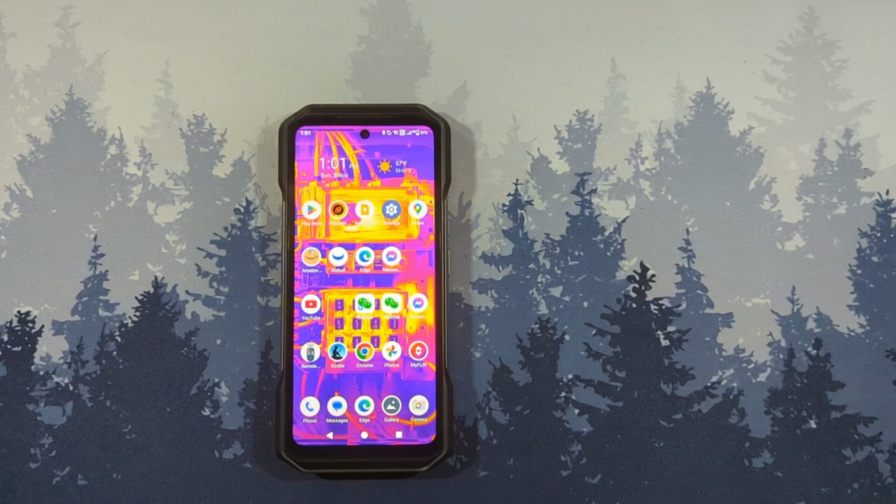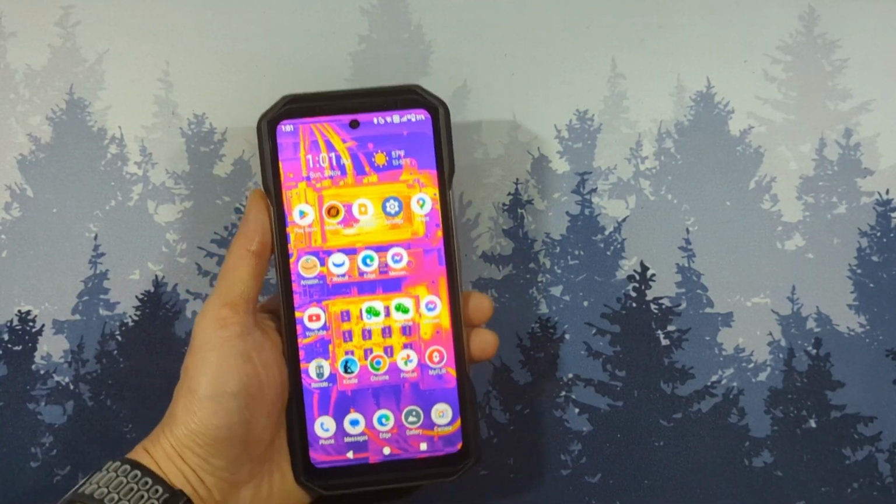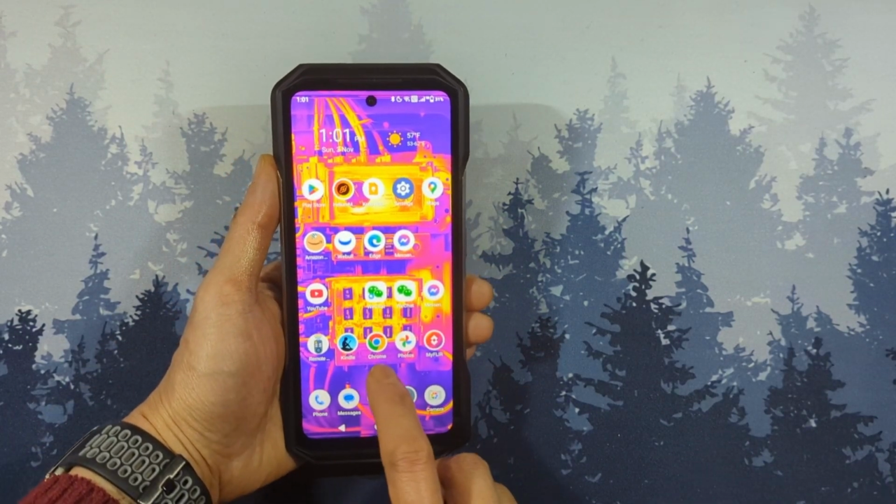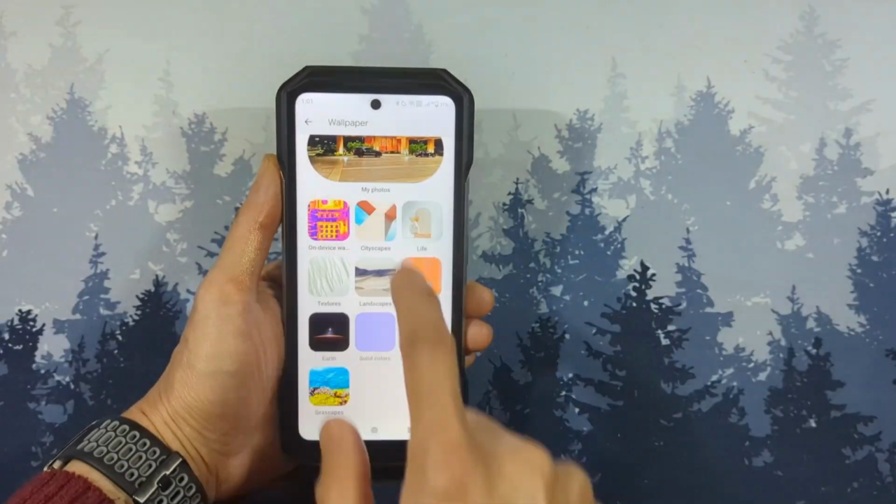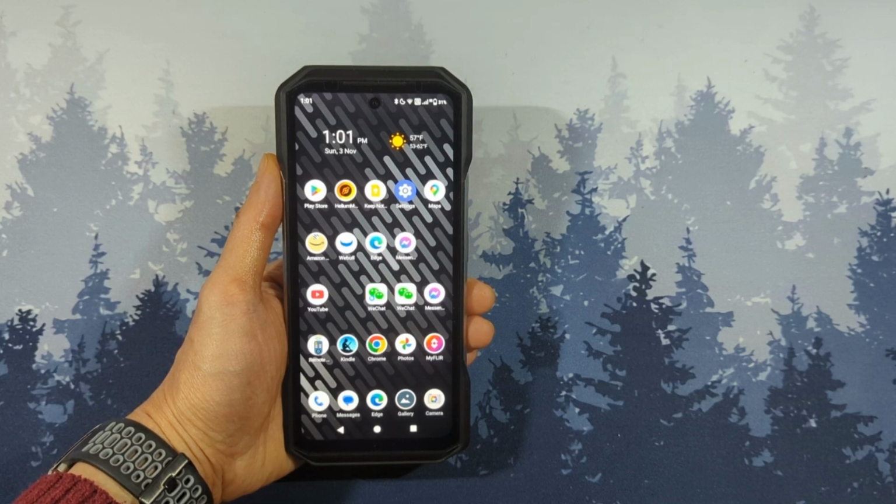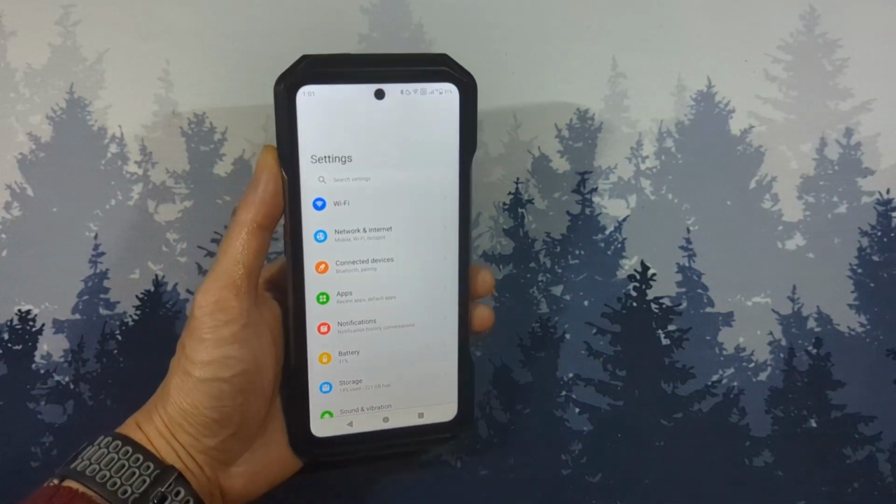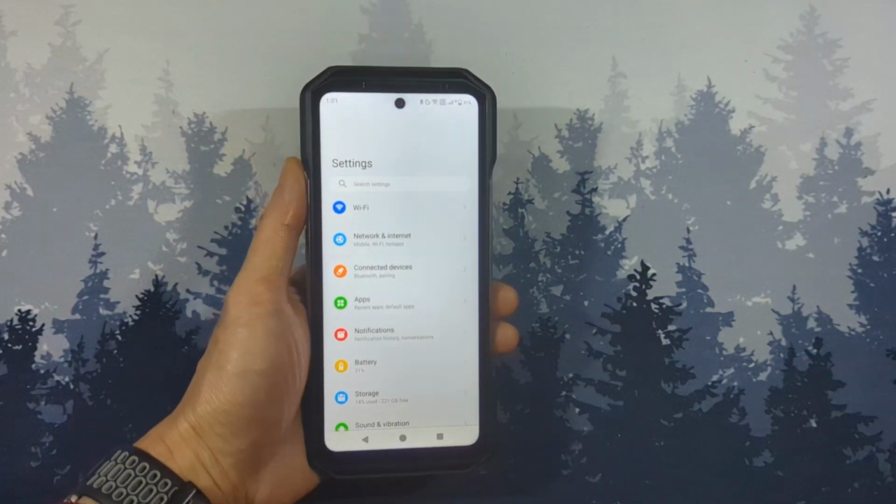I want to first talk about the display. First of all, this wallpaper that shipped with the phone just burns my eyes. So let's change that out to something more appealing. Another thing about the screen is that the lighting in the background, or the background lighting, is very harsh. It's like a bright white light that if you look at it head on is not very comfortable for your